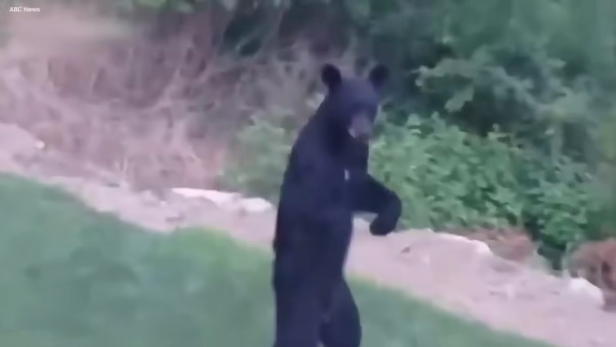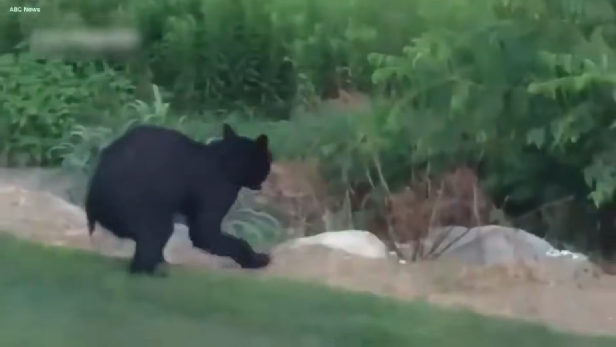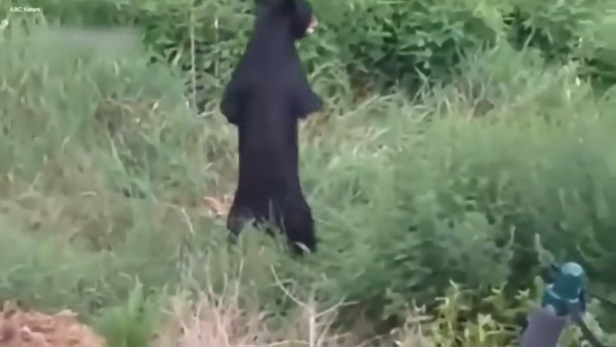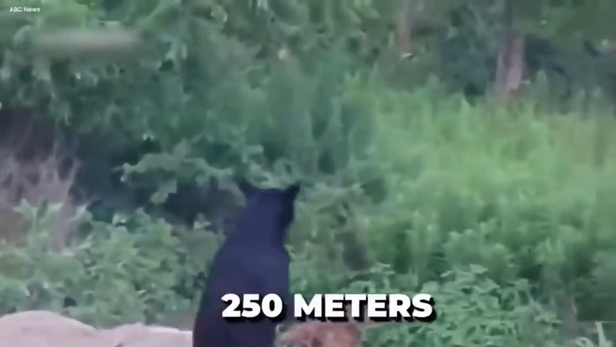Some speculated that tragedy had befallen the bear, that its front limbs had been injured in some cruel accident, forcing it to adapt this unnerving bipedal gait. Others whispered that it might be a mere 3-year-old cub still discovering the world and experimenting with curious behaviors. The truth remained elusive, veiled in the enigmatic darkness of the forest. With a total length of 250 meters, the bear seemed to stretch on forever, an ominous figure on the horizon.